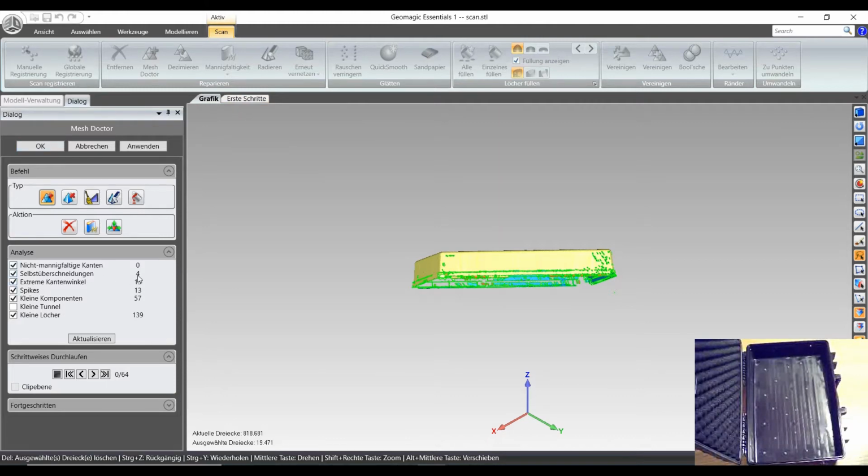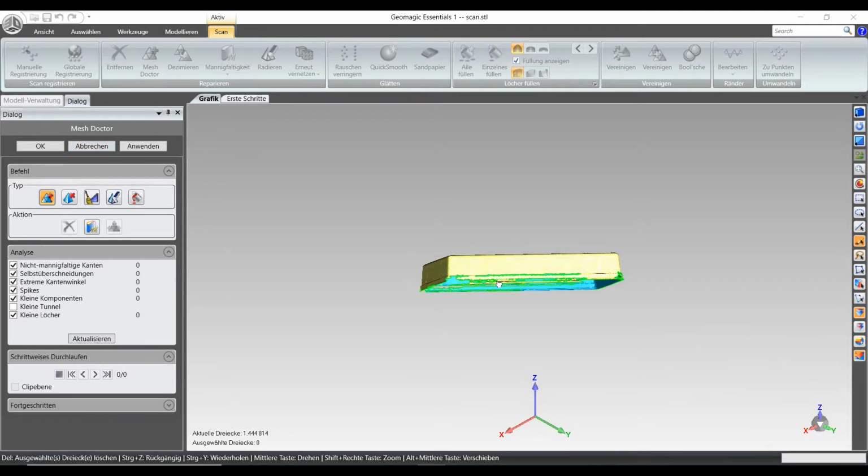You see here the arrows that you have, spikes or open areas, small holes, and we are going to apply them, and you're going to apply it until here is 0. So we are back right now. You can see that optimization is done. We have the standard problems resolved by the auto tool.